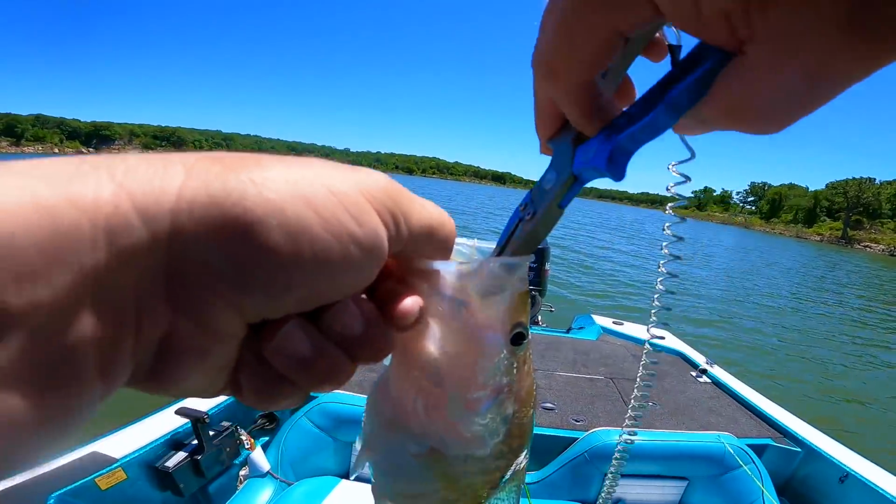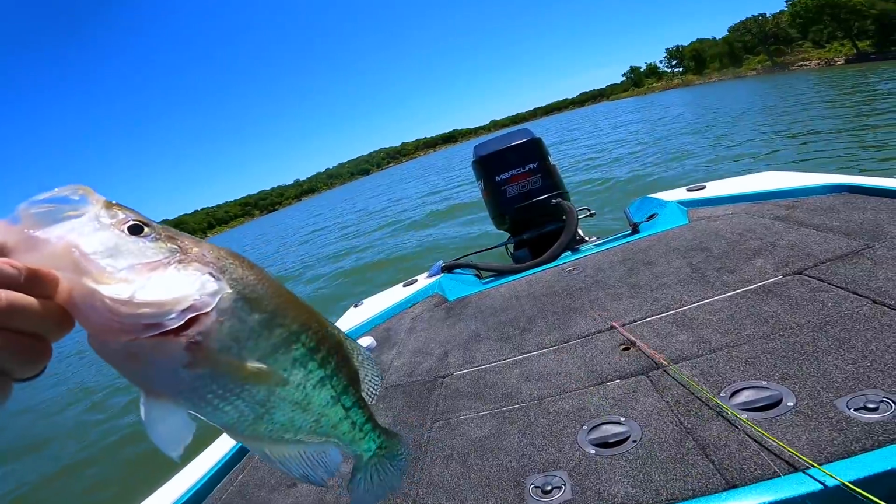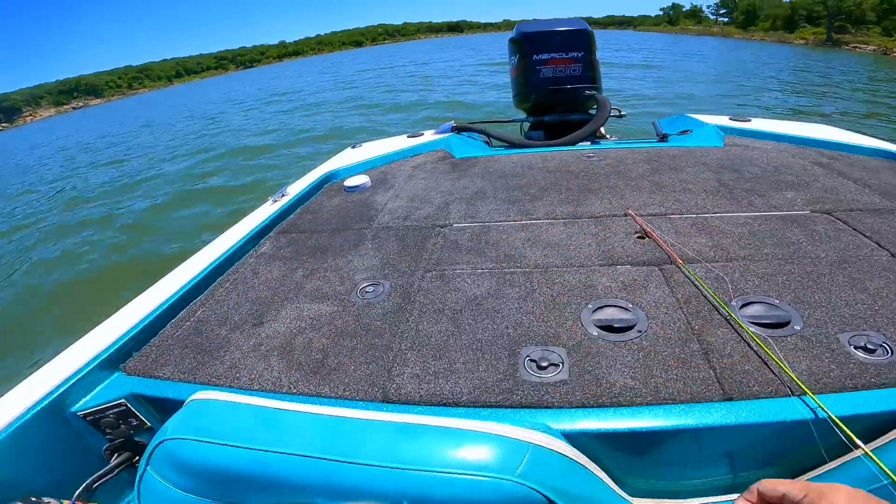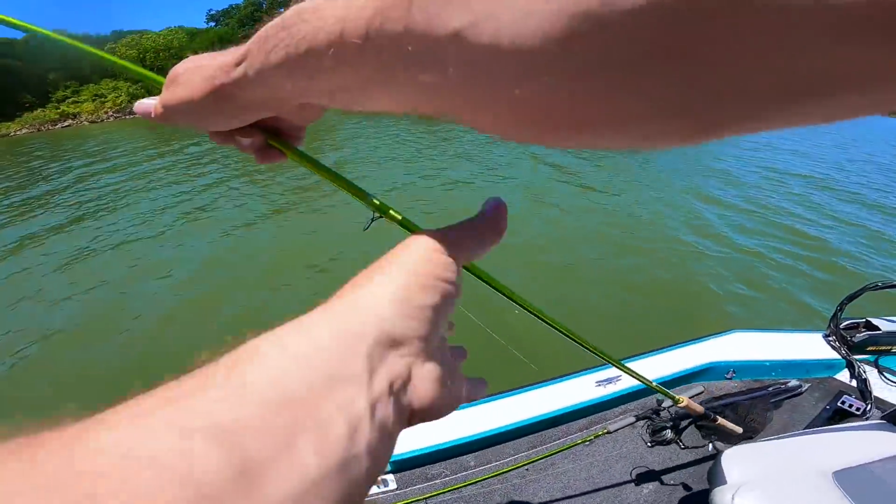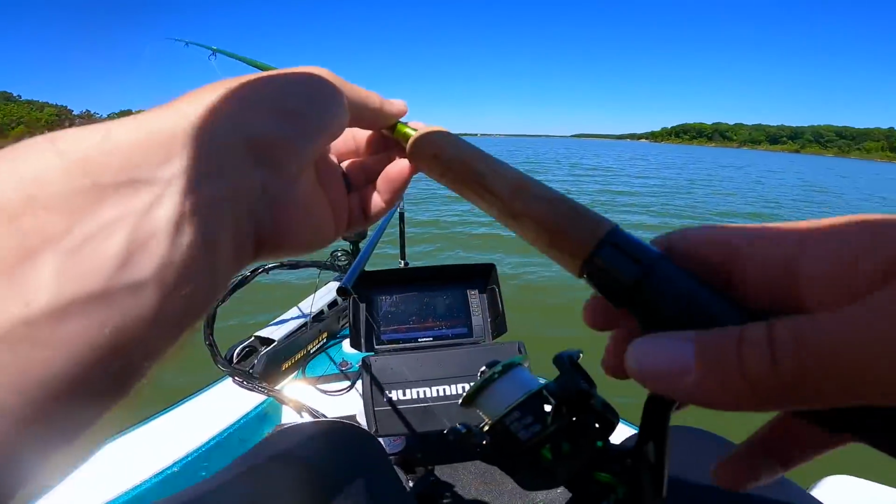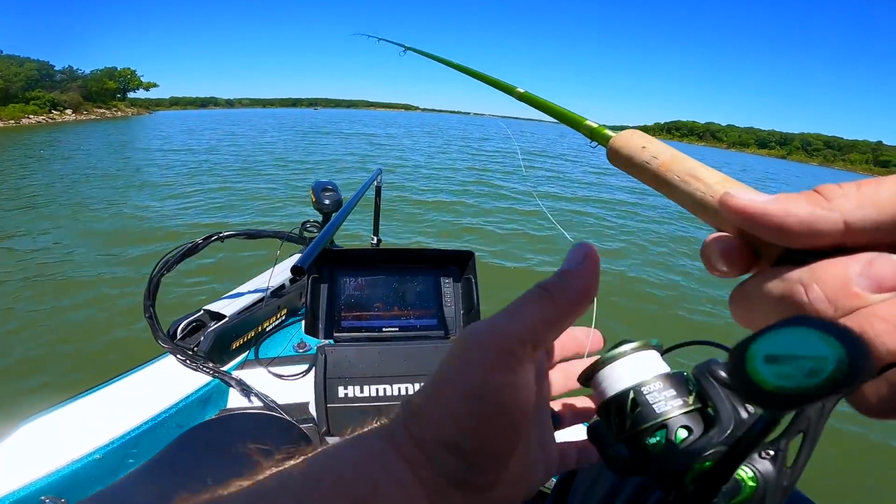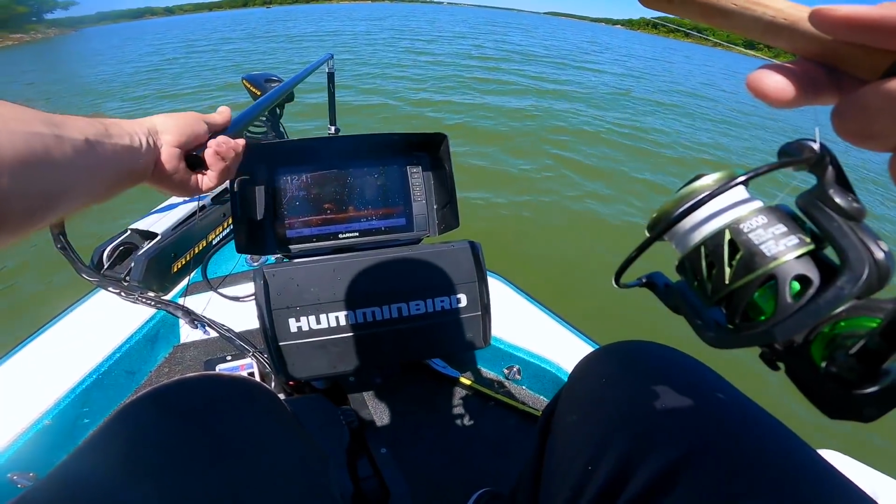Love the Texoma dogs. Got a mess of nice dogs. See what else we can get. Oh, chartreuse. They like chartreuse today. See if I can get another one to take it.